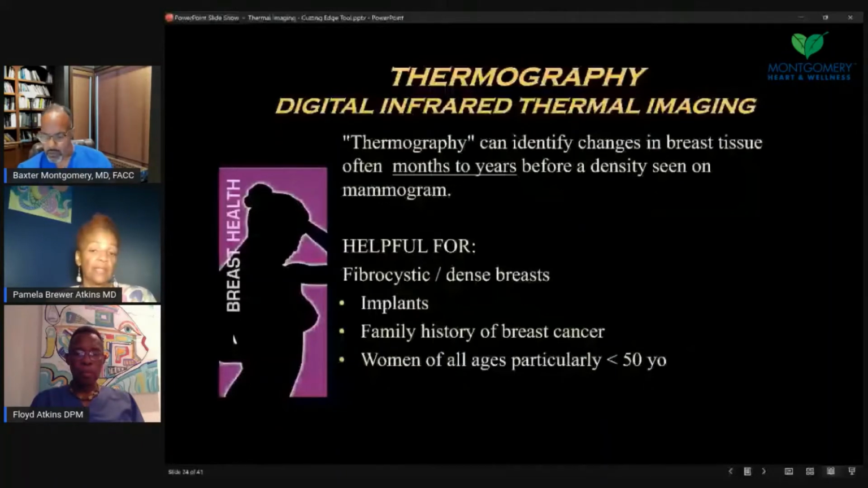Many women have a family history of breast cancer and want to screen earlier, and then maybe their doctor recommends a mammogram. Many OBGYNs are recommending mammograms by 40. And if there's no specific family history, women have waited until 50. But we know that aggressive breast cancers occur in younger women that are perimenopausal or premenopausal, who have more hormones and estrogens, so that's a good screening tool.